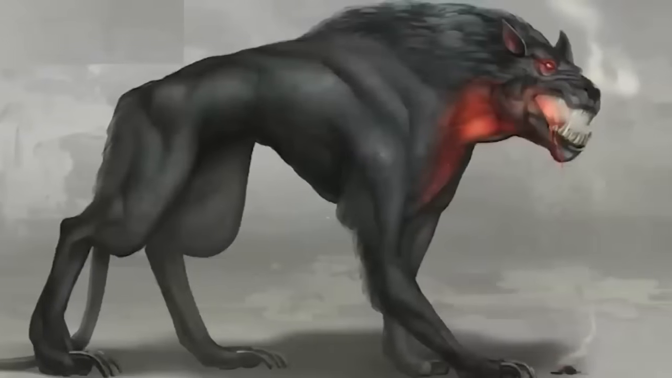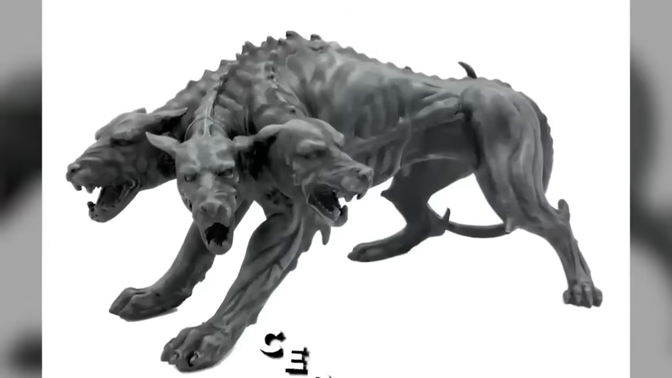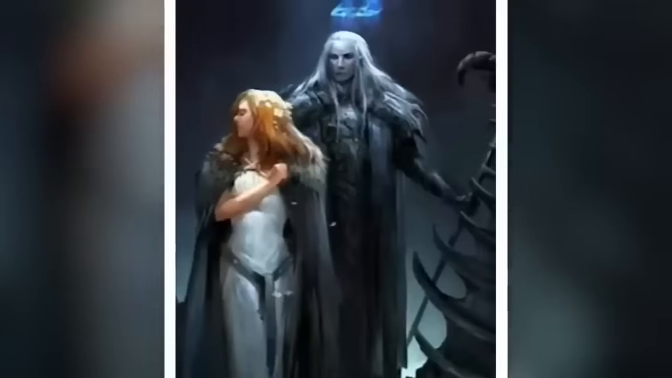Hellhound. Now let's talk about hellhounds. These supernatural dogs are supposed to guard the gates of hell. Ancient Greece had stories about them, including one about a three-headed dog named Cerberus. Legend has it that if you look into its eyes 3 times or more, you'll drop dead on the spot.